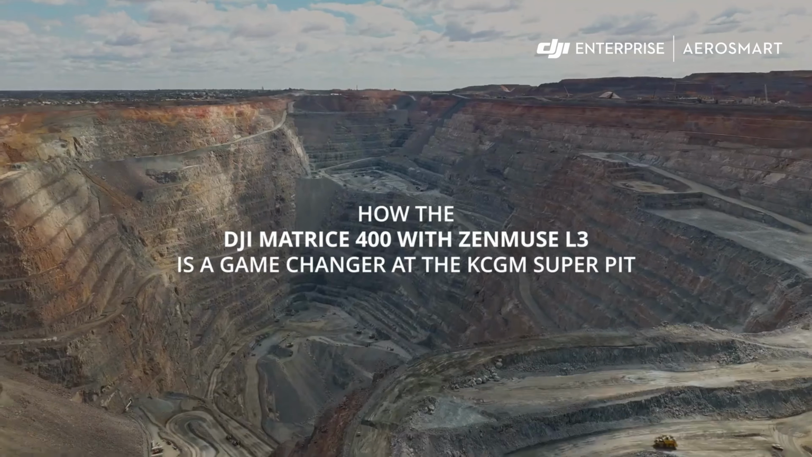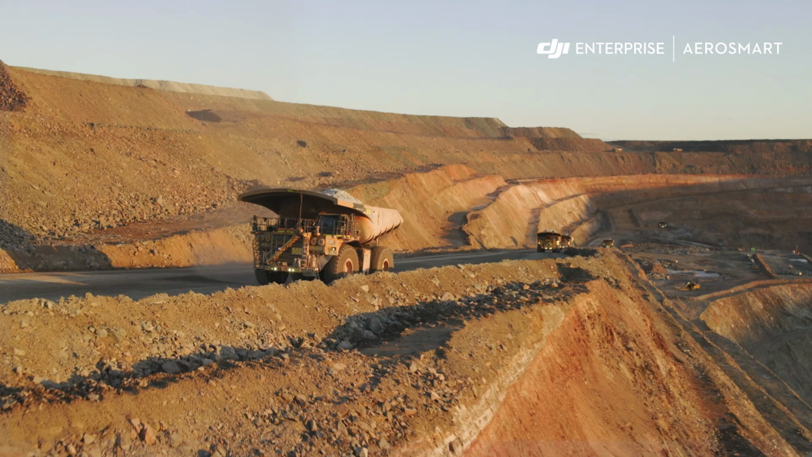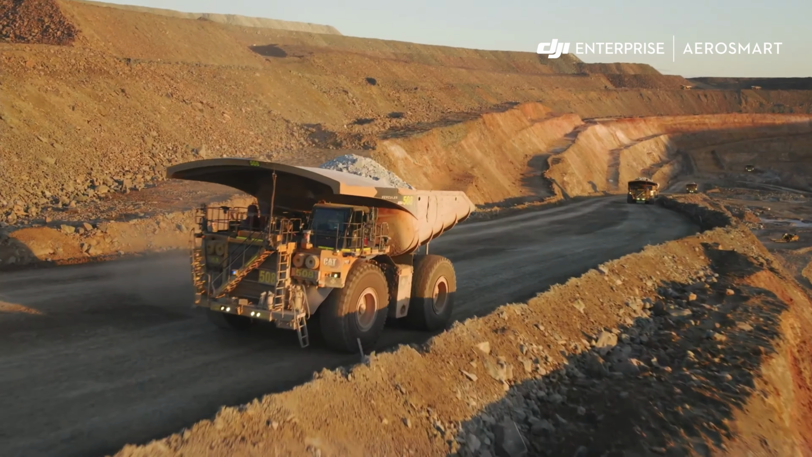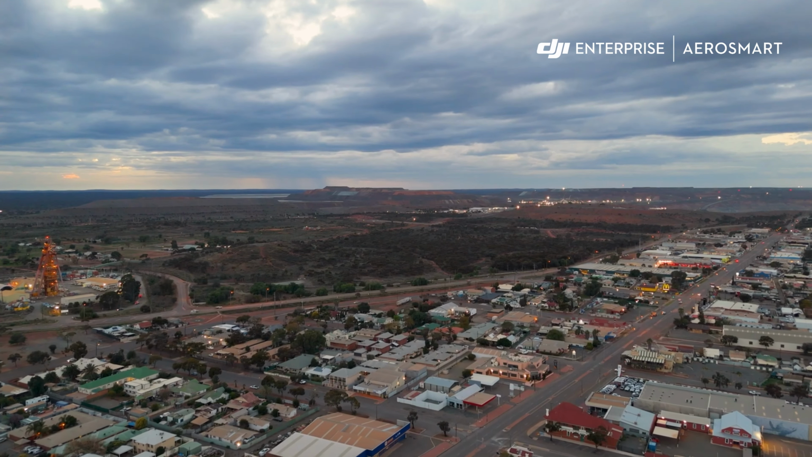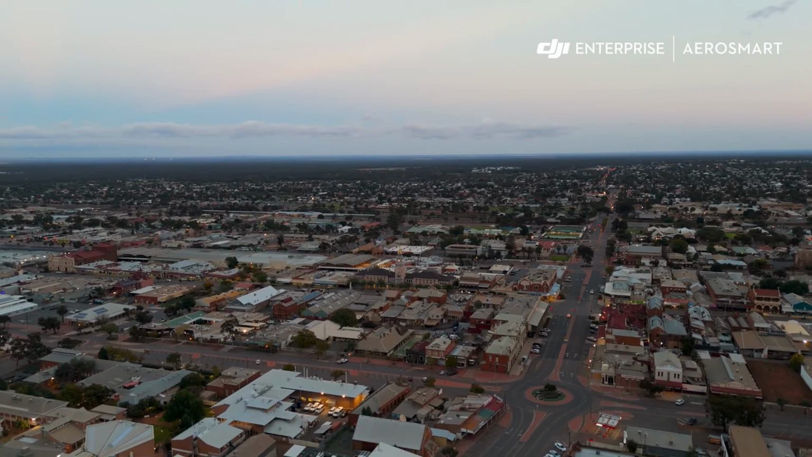Kalgoorlie Consolidated Gold Mines is located in the richest mile of the planet. We've been mining gold since it was discovered in 1893. Super Pit is located on the edges of Kalgoorlie-Boulder, around 600 kilometers east from Perth.